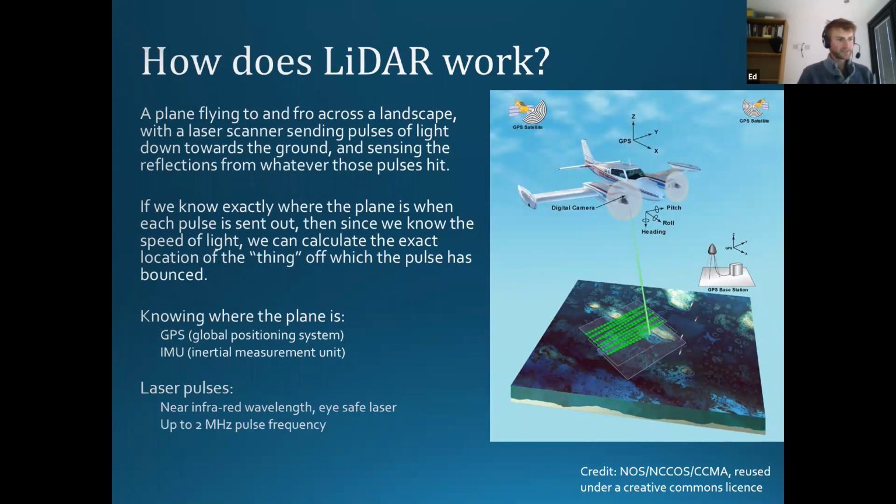Now these pulses, we're not just sending out one every few minutes, just to get one measurement as we go along. These pulses are coming out of our fancy bit of kit on the bottom of the plane at, in the case of the kit we used, 2 megahertz. So that's 2 million pulses every second coming out of our laser scanner on the bottom of the plane. So that's quite a lot of laser pulses being sent down and just sort of covering the landscape with recordings, essentially.